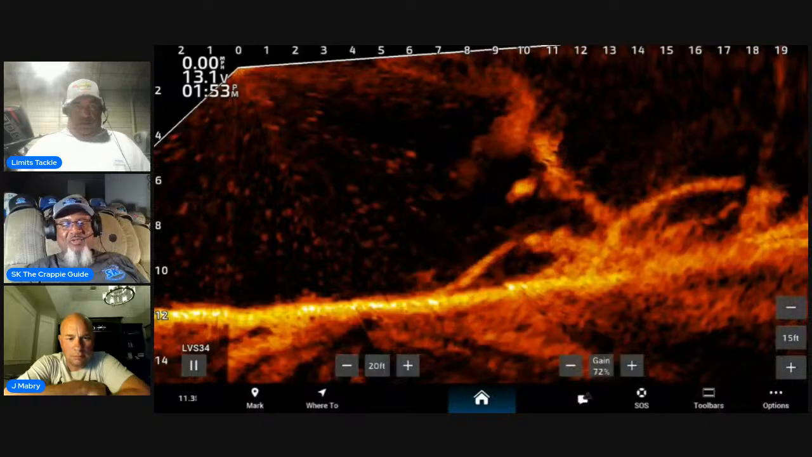StreamYard's cleaning that up or something. My screen didn't look that clean today. You talking about actually looking at it? Yeah, I thought somebody had told me that for some reason those units record a lot clearer than they display. I can't remember who told me or where I heard that from, but yeah.